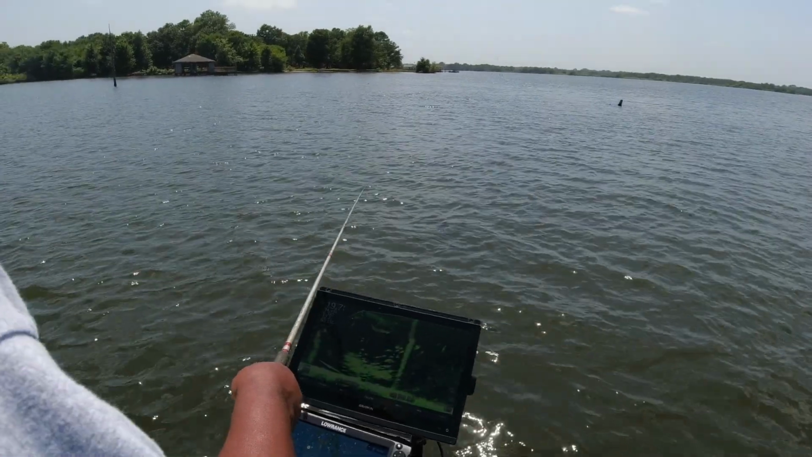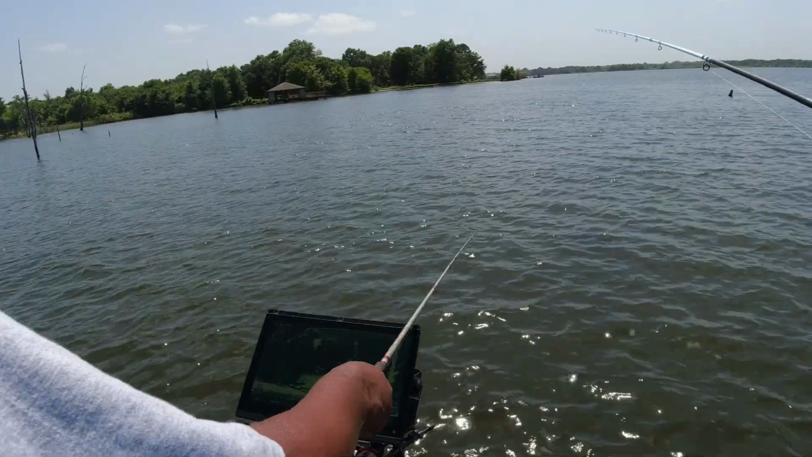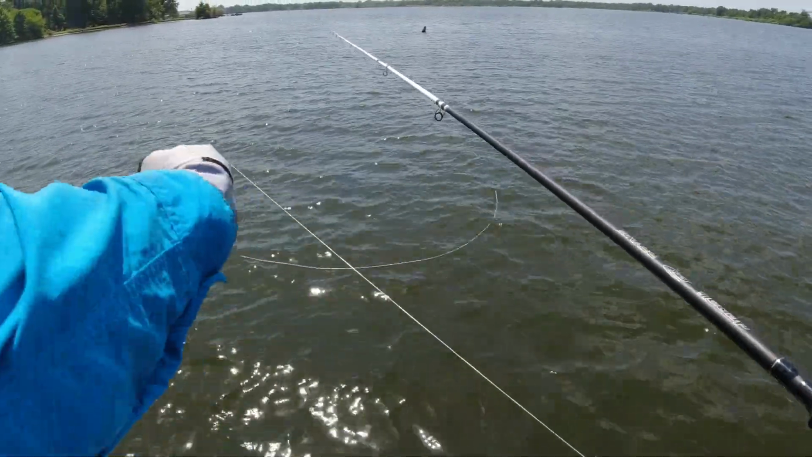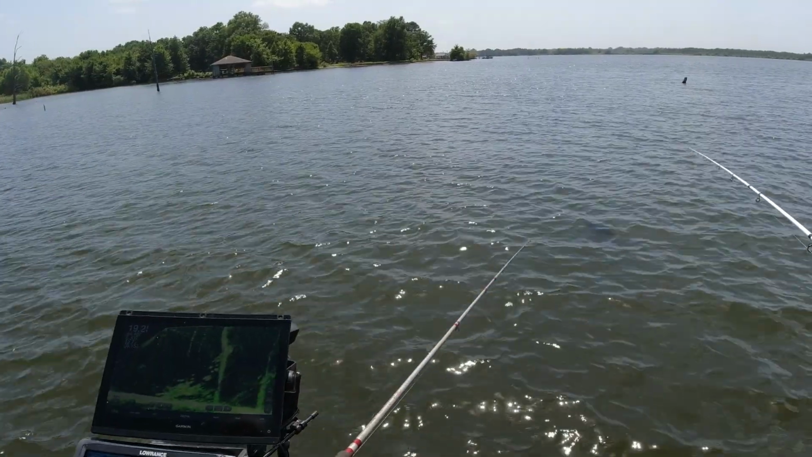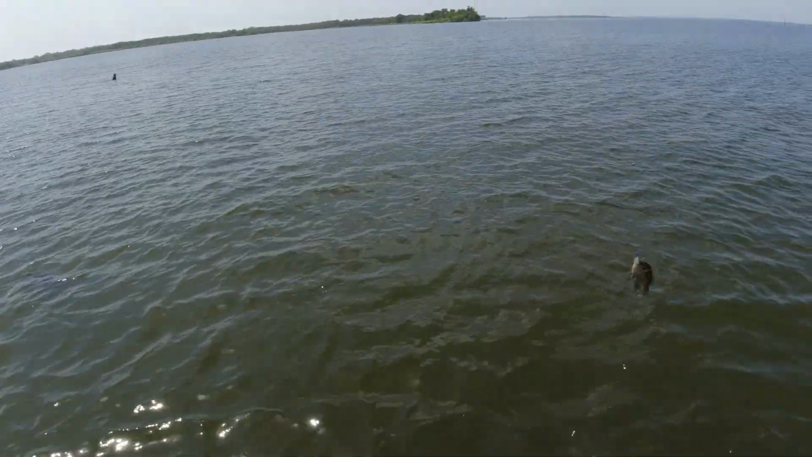You know, we're sitting on top of the other stump. Yeah. Might be a blessing in disguise. Come on out of it. Little one. Bluegill.